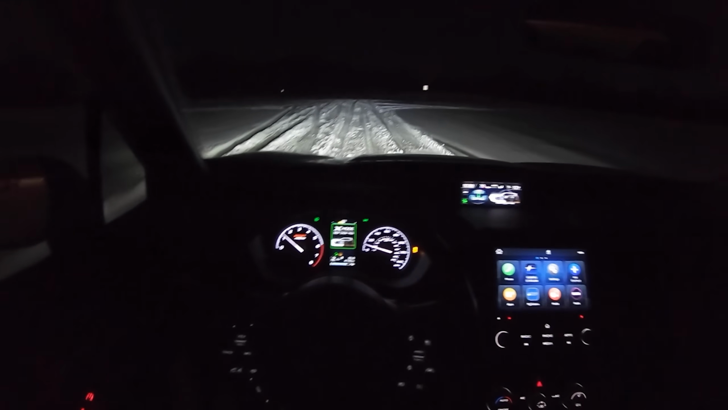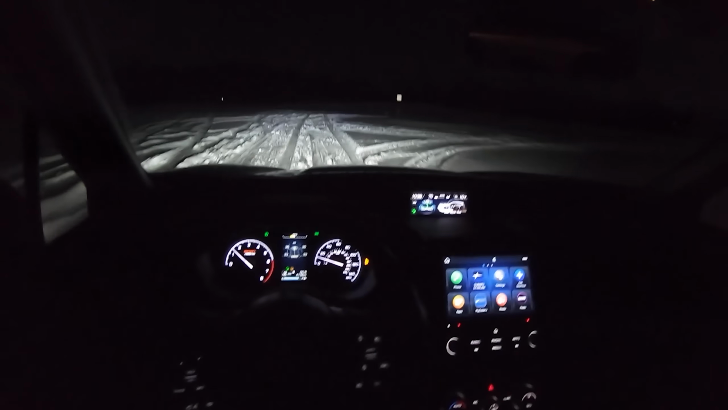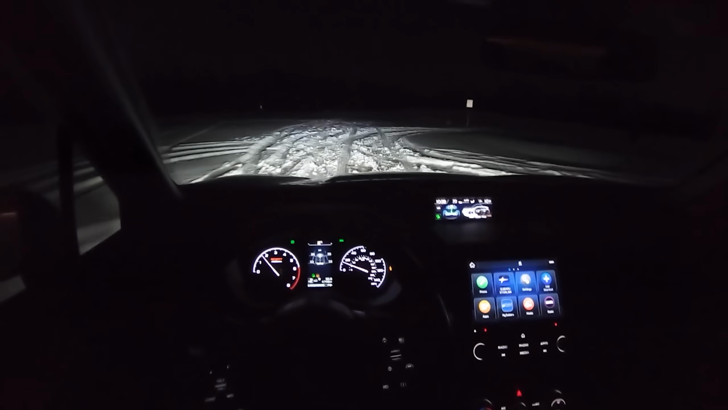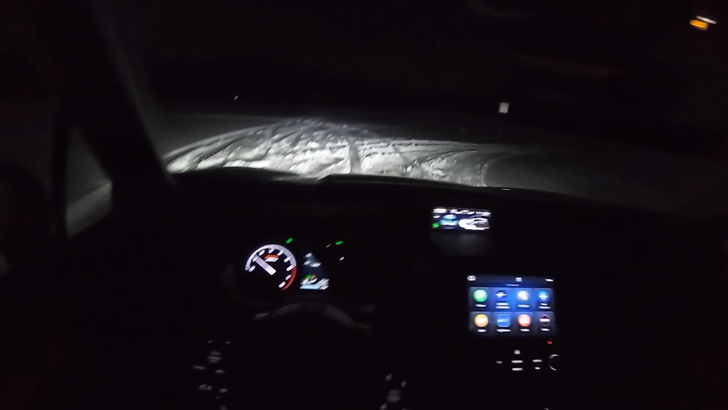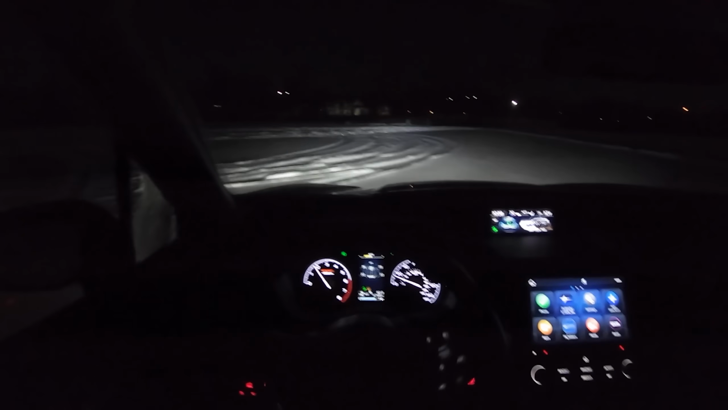Okay, so we are in deep snow and mud mode. You have to put it into manual to access this. The traction control light is off. And I assume this is going to be just kind of friendly for winter driving conditions. We've got some stability control that's kicking in.